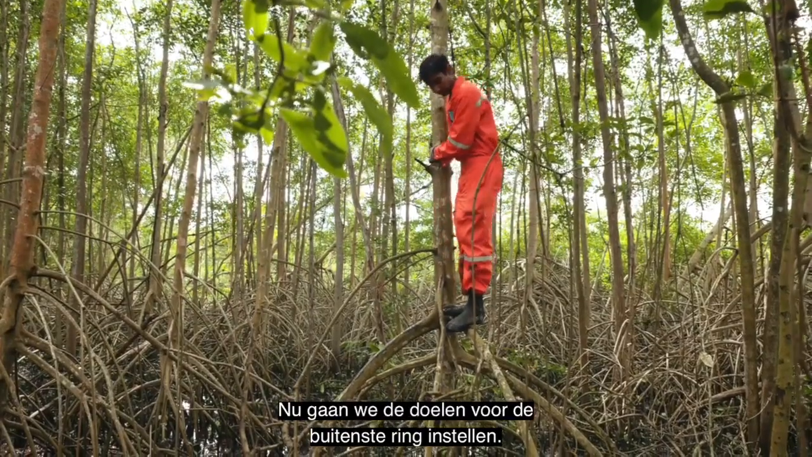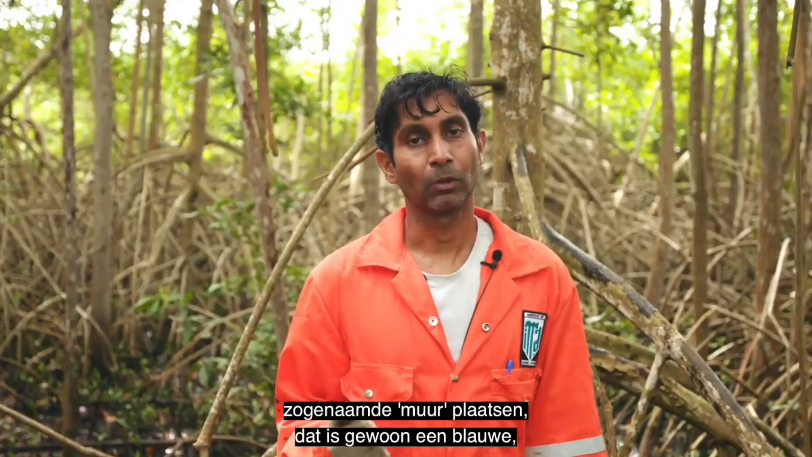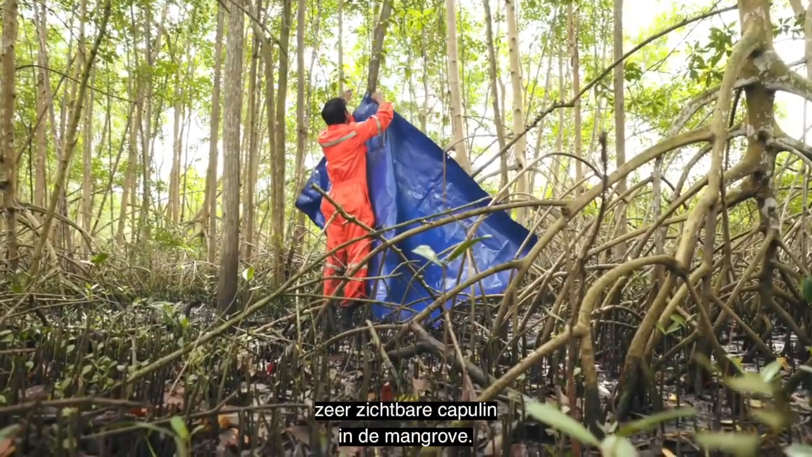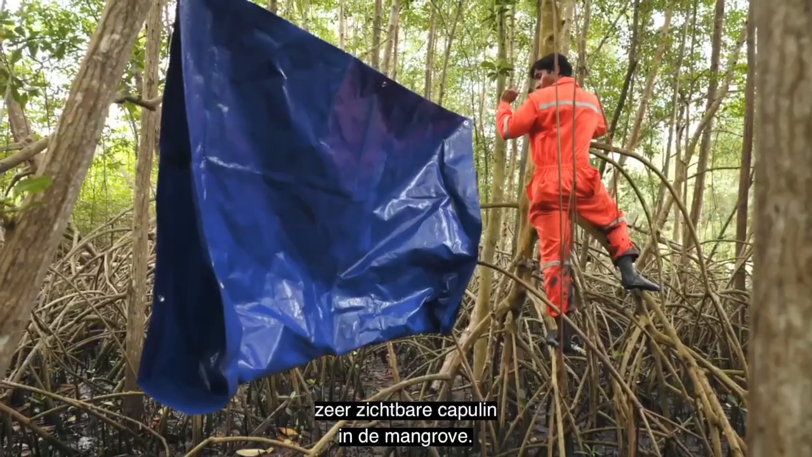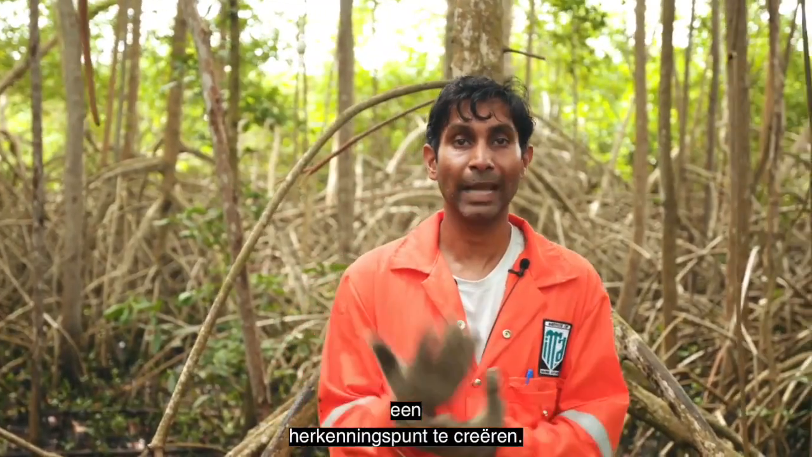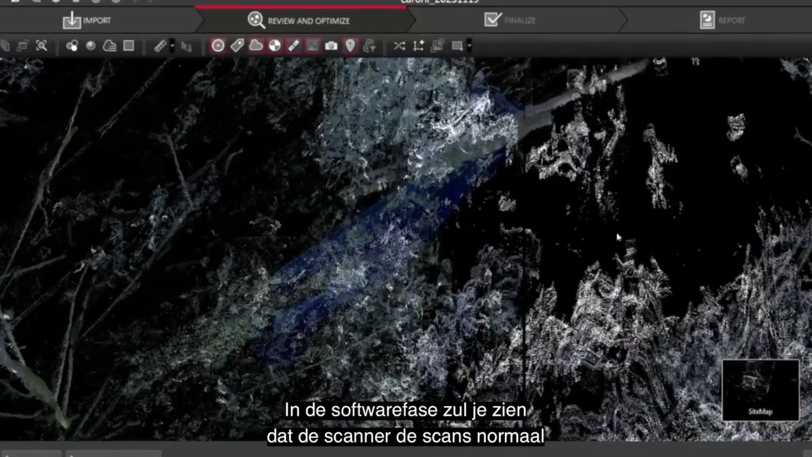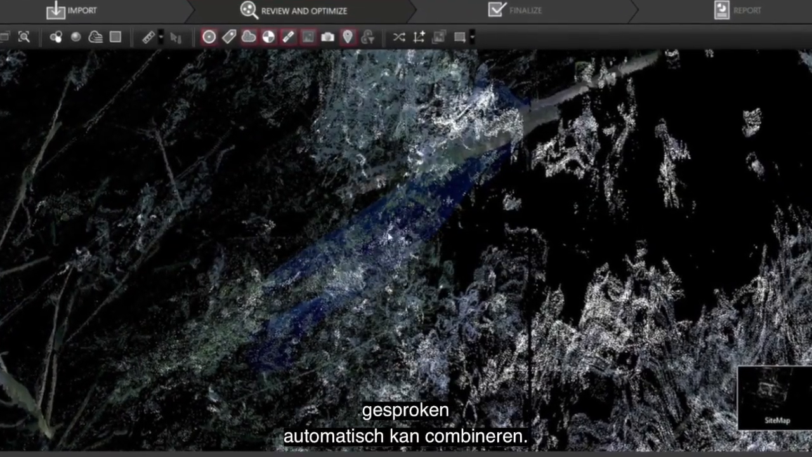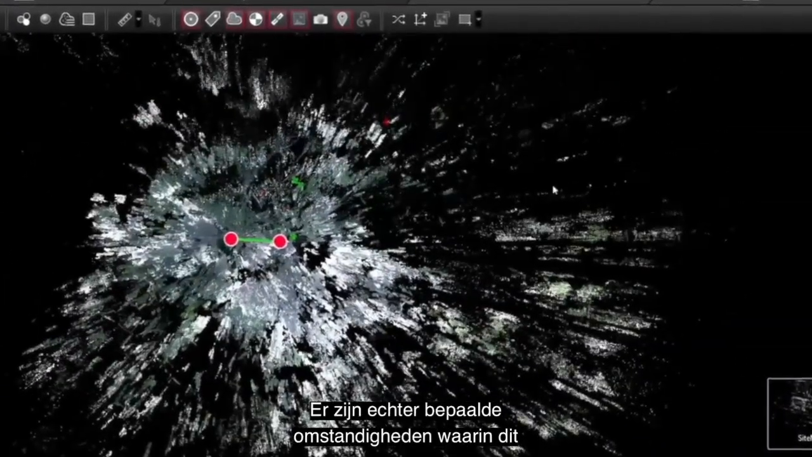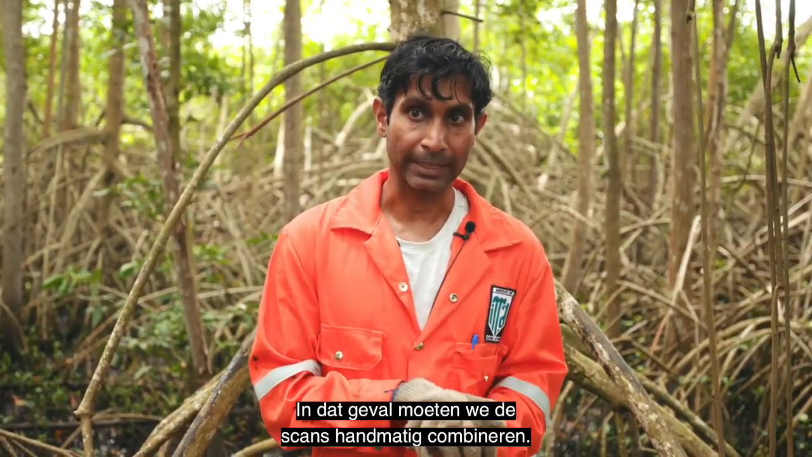Now that we have our tree that we're going to be scanning, our focus tree, we need to put up what we call the wall, which is just a blue or very visible tarpaulin in the mangroves. The reason we set up this wall is so that we have a landmark or a very easily recognizable point of reference. When we get to the software stages, you'll see this. Usually the scanner can automatically combine the scans together. However, there are certain circumstances where it can't. So we have to manually combine it.